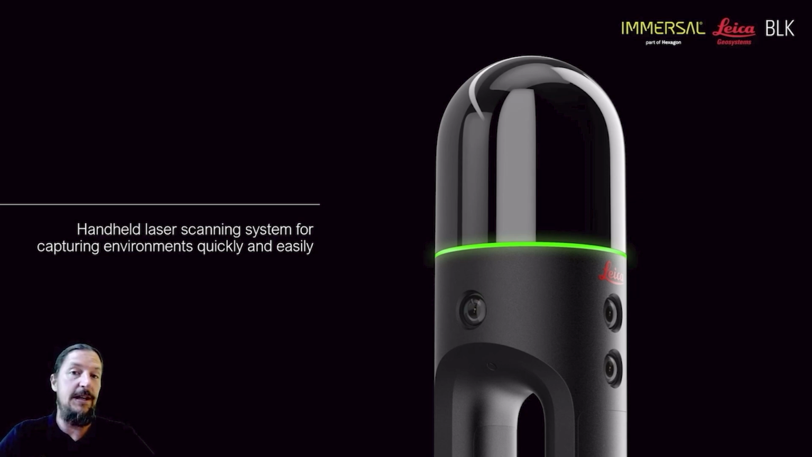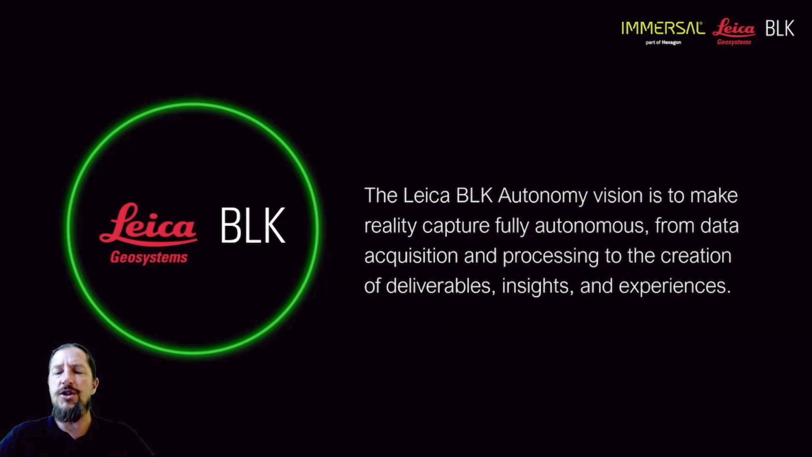But I want to tell you a little bit about the Leica BLK2GO system and how that's used. So BLK Autonomy is something on the forefront of our design teams. BLK2GO is one of those initial systems. So Leica BLK Autonomy's vision is to make reality capture fully autonomous. So from data acquisition and processing to creation of deliverables, insight and experience, capturing data autonomously and putting that data to work. That's what we're looking to do with this new BLK Autonomy range.